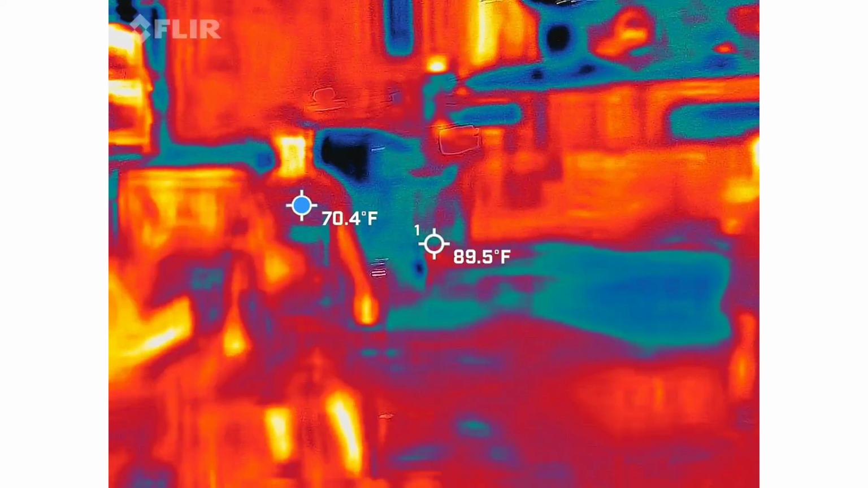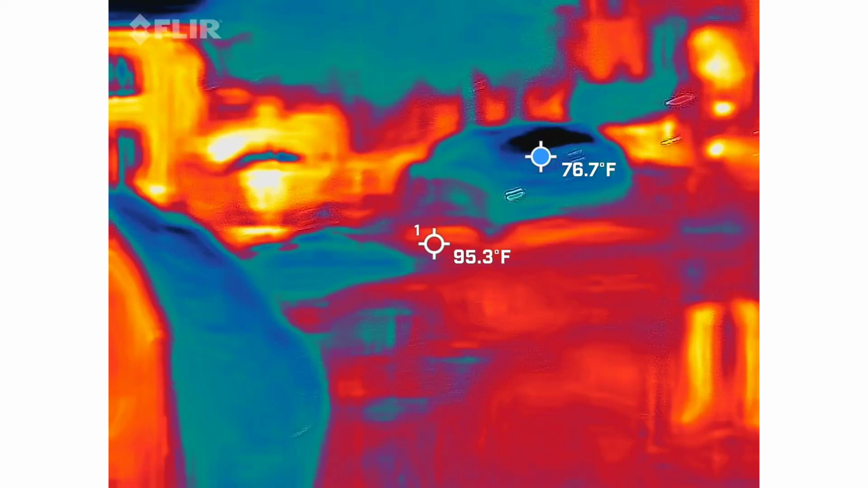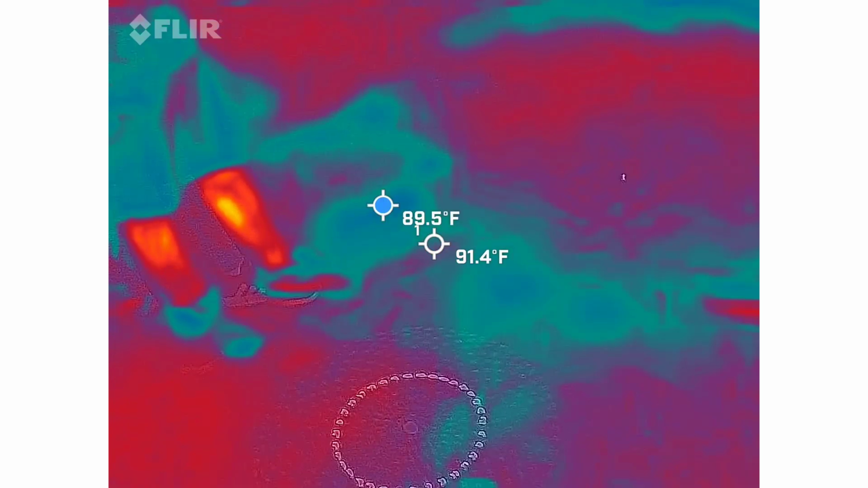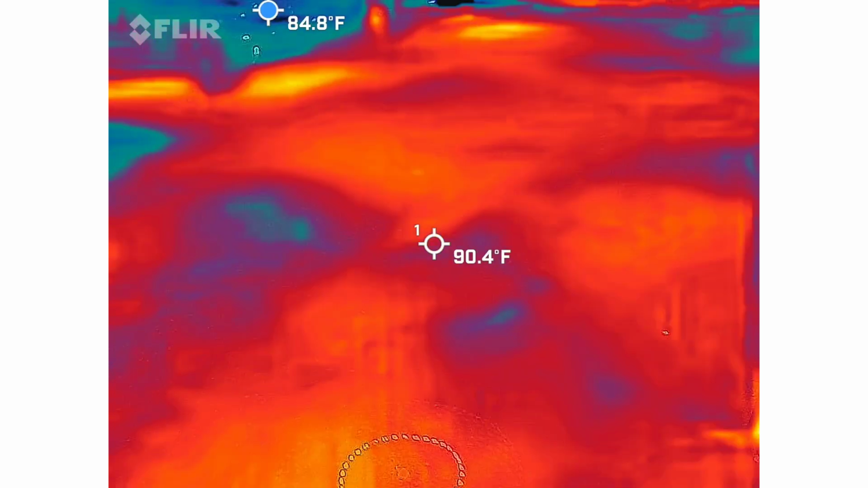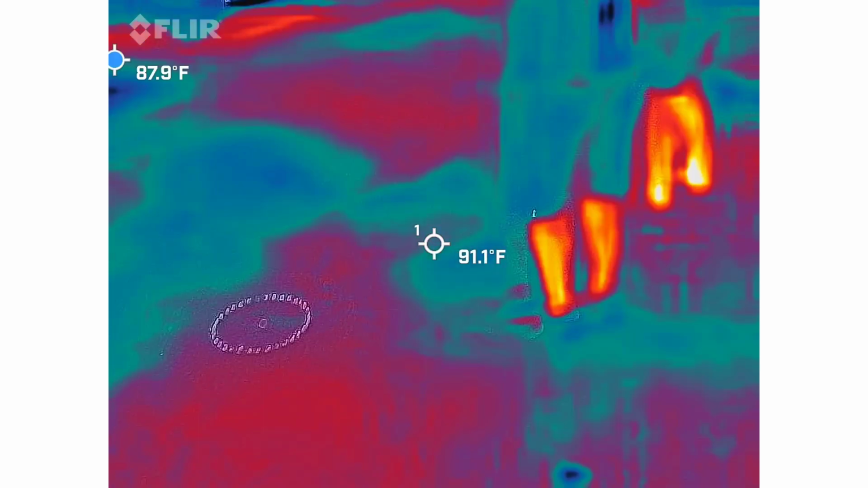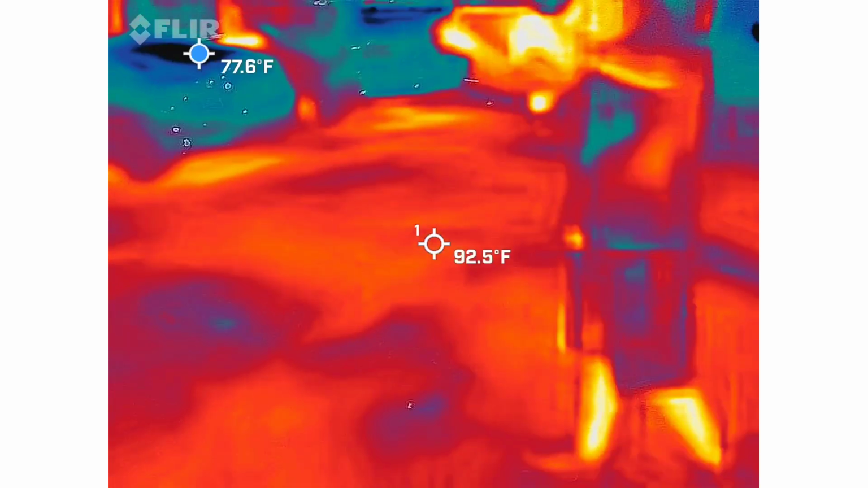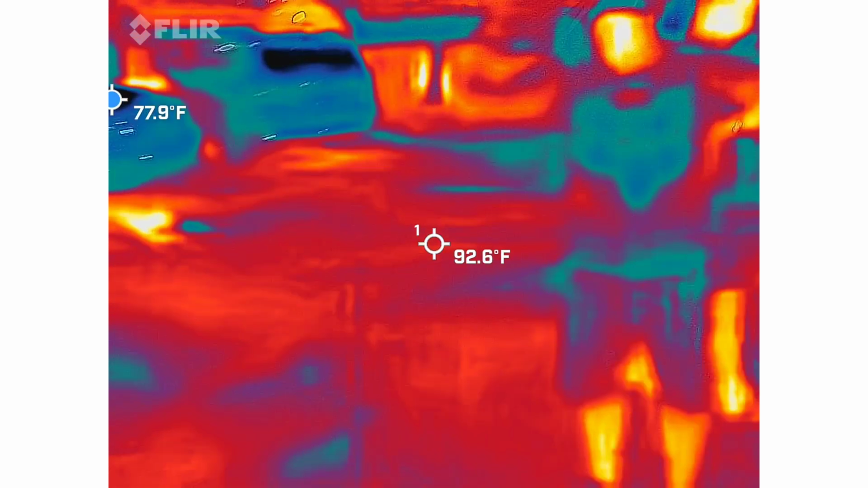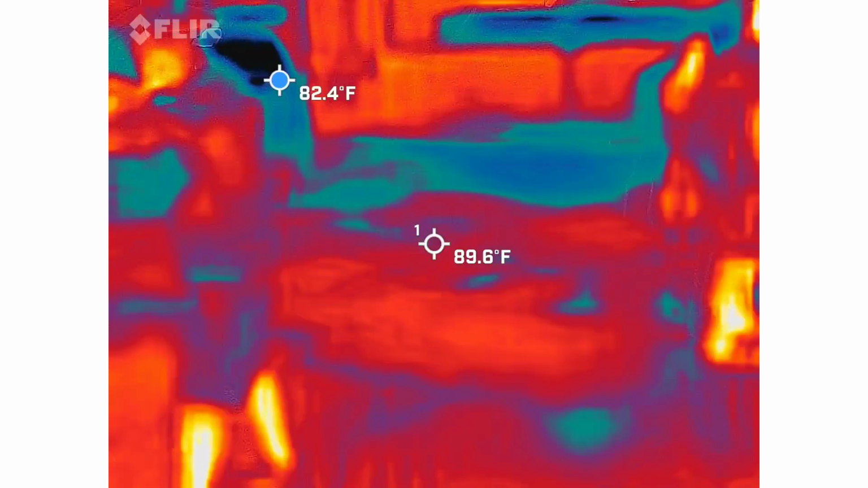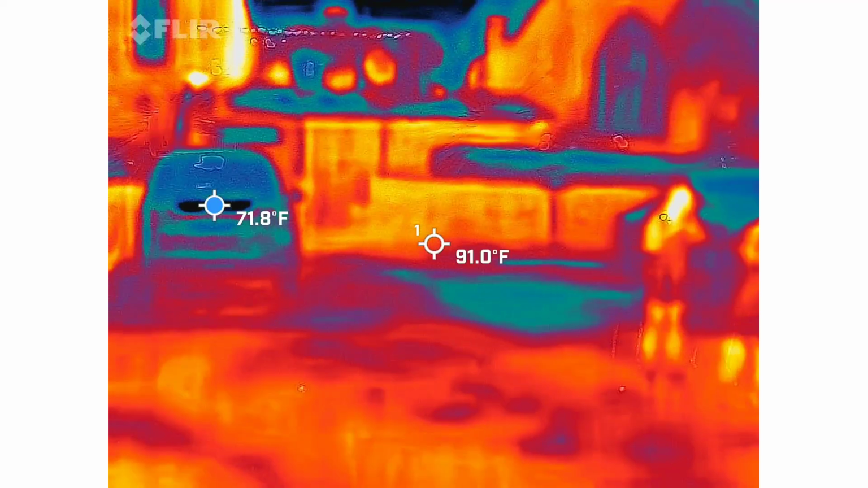Yeah, you already capped out. That was 25. Yeah. Keep getting the same spot over here. It's like right here. Check it and see. I don't know if that's something. I doubt it. Right there.